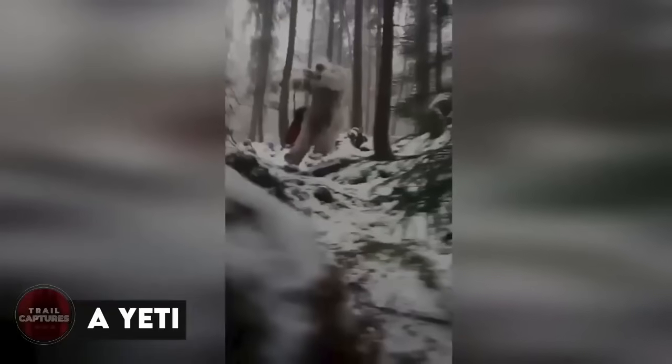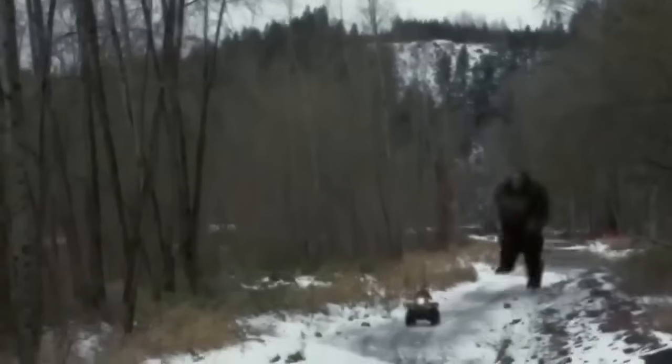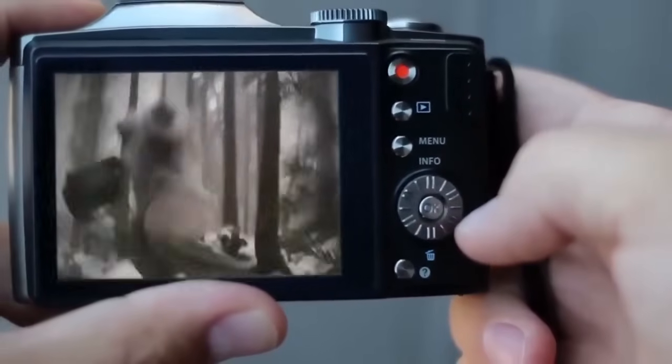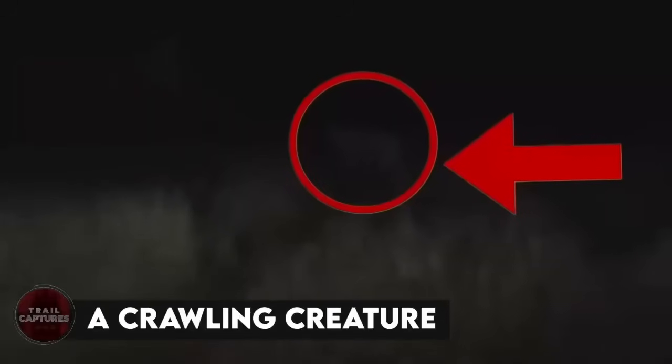A Yeti. Now, sighting a Bigfoot here and there from a very far away angle is one thing, but capturing a really big creature falling and tumbling down is on another level. And this is exactly what this man was able to capture on his camera. Two big creatures, or perhaps Yetis, were seen devouring an animal, and a second passes and we see one tumbling down the icy hill. Even though it was recorded in 2016, to this day, no logical explanation has been given by anyone.